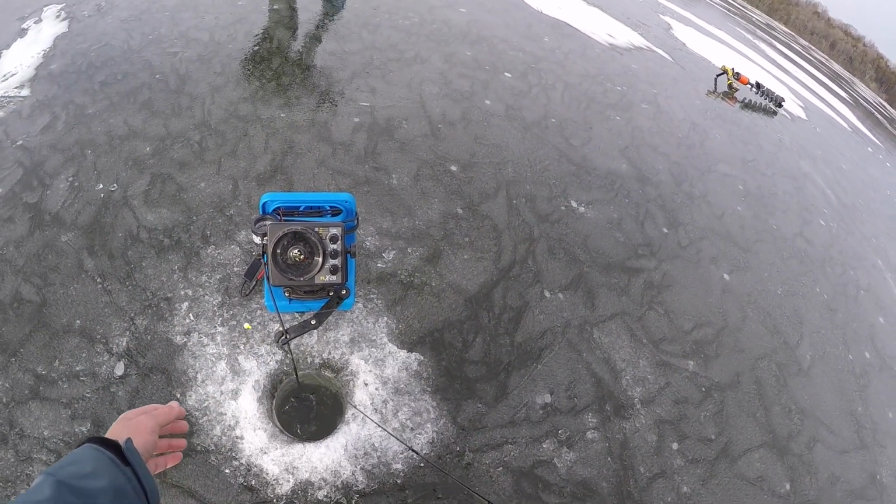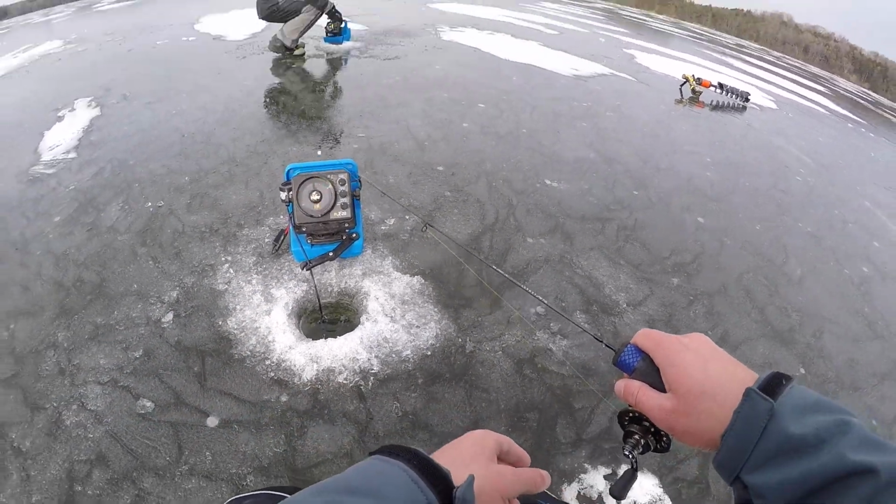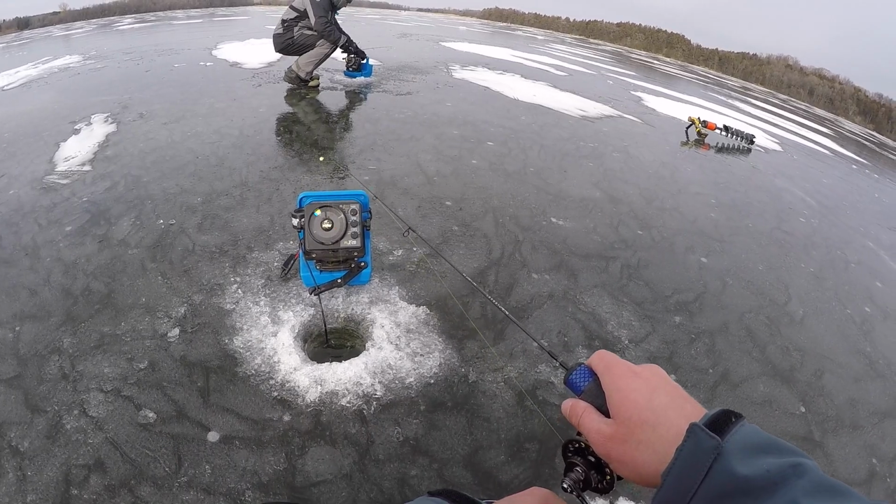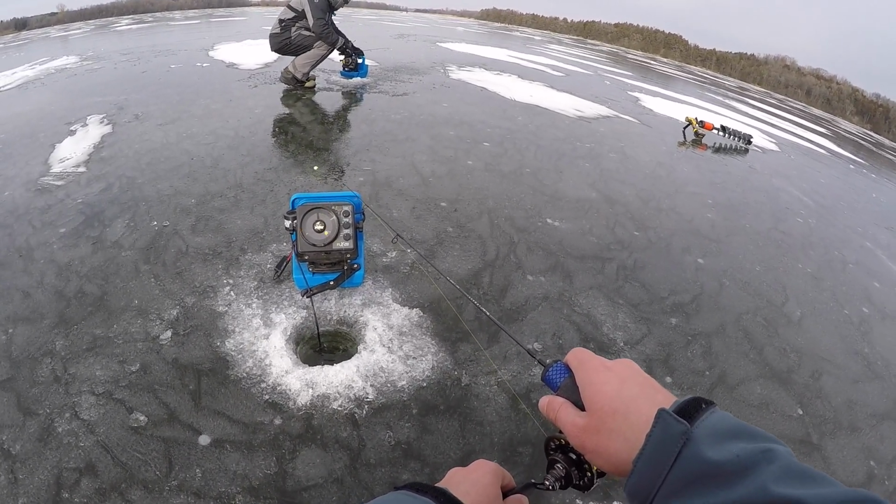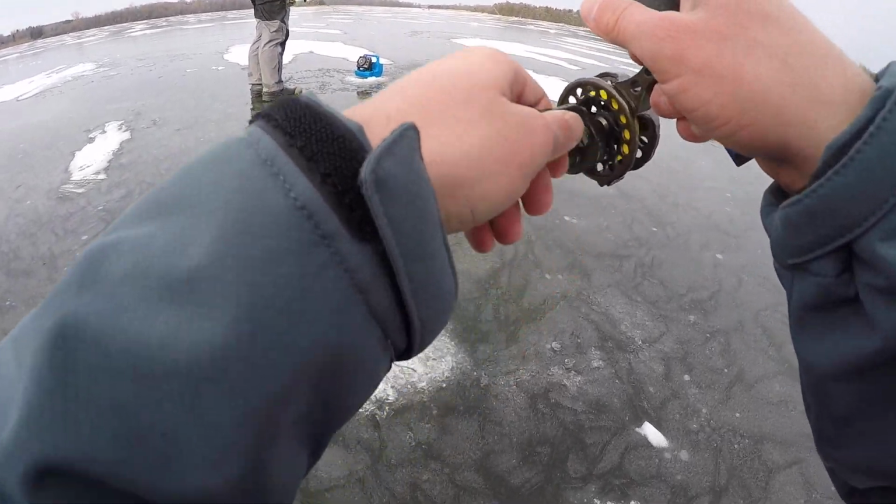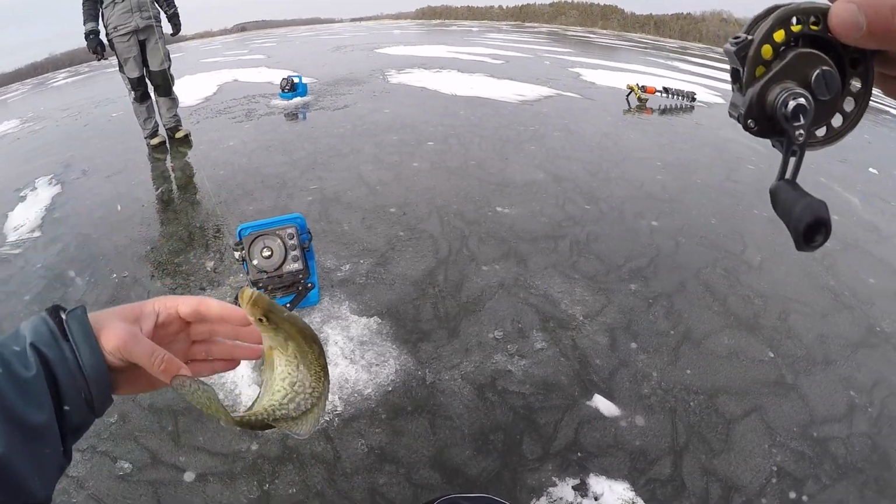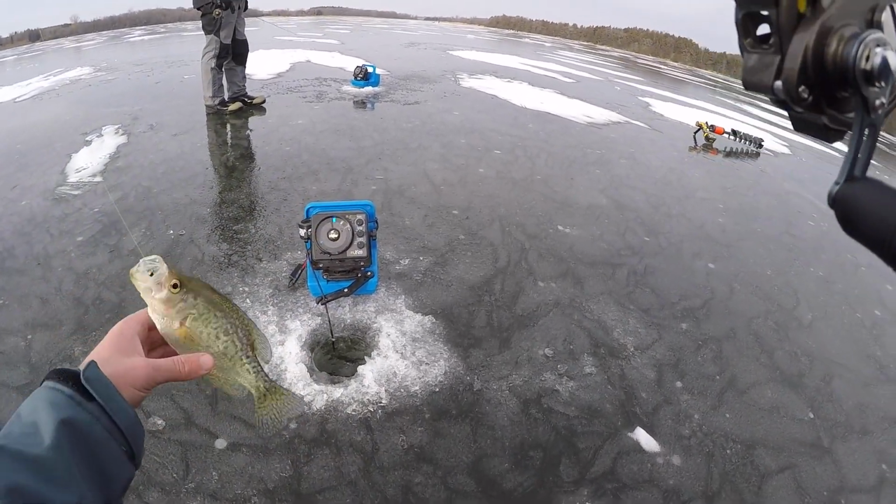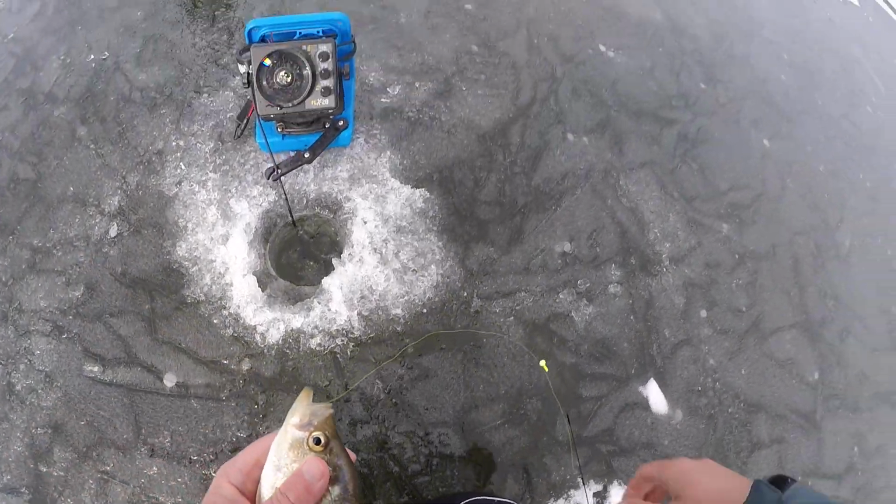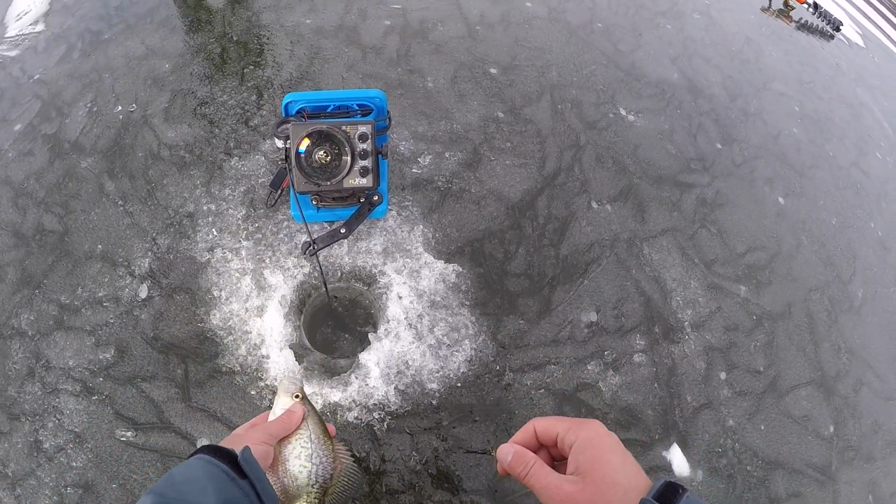Oh no, they're so thick that my graph thinks it's 15 feet. That was easy. These are crappies. Yep, crushed. I mean, absolutely engulfed. Come over here. Seriously, keep the school here.